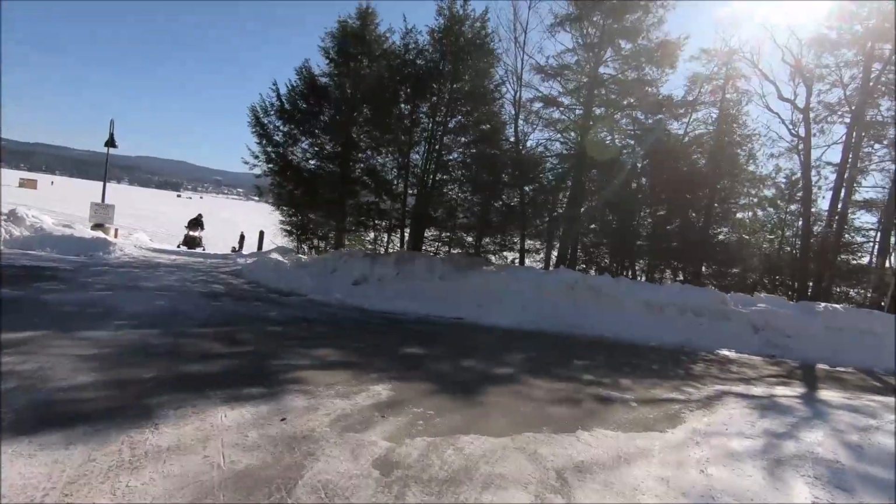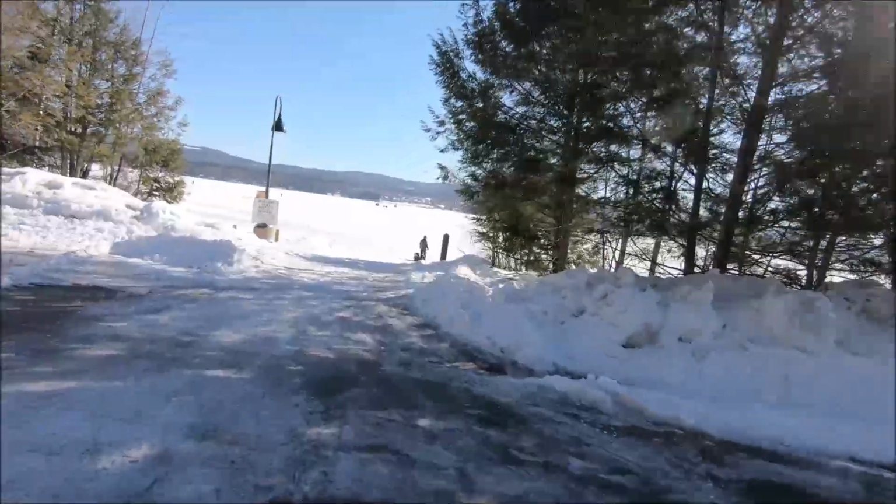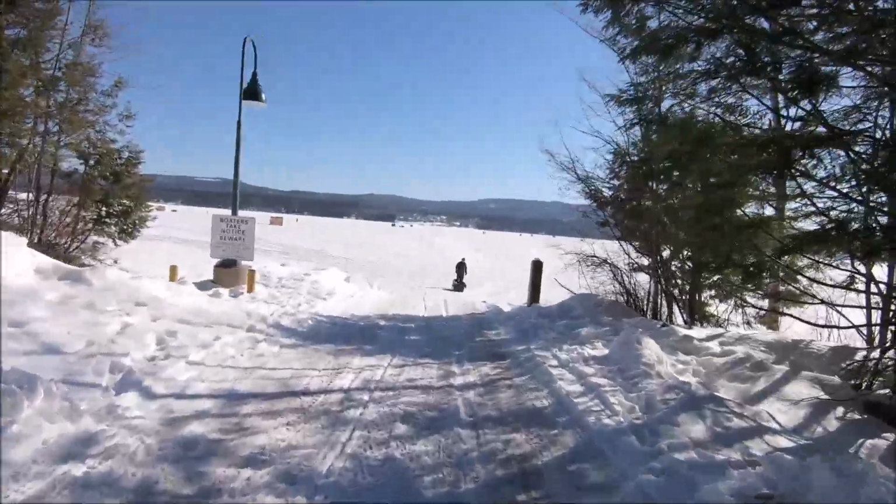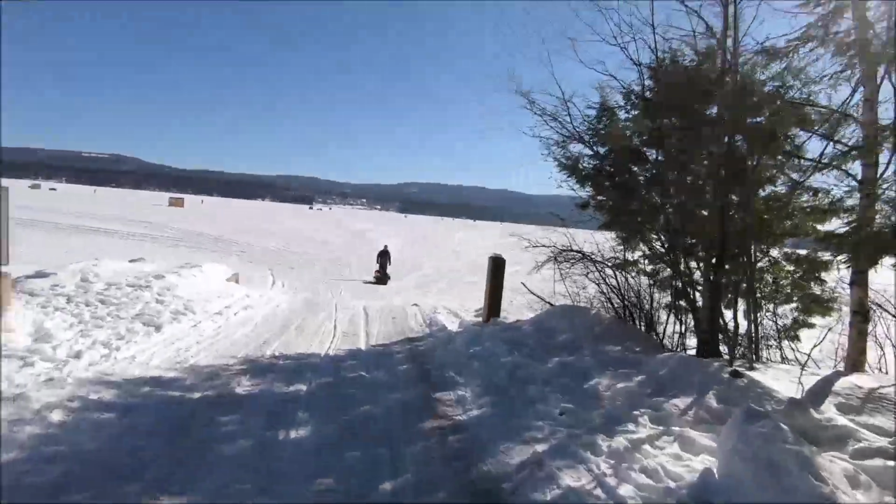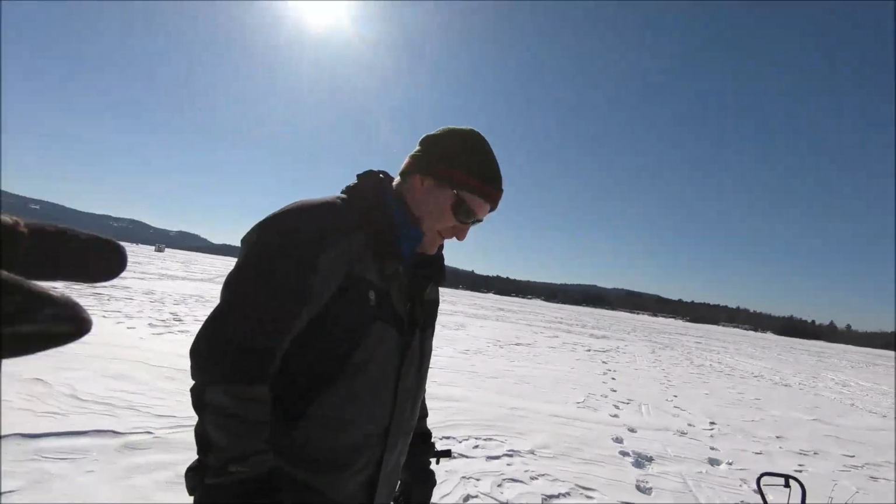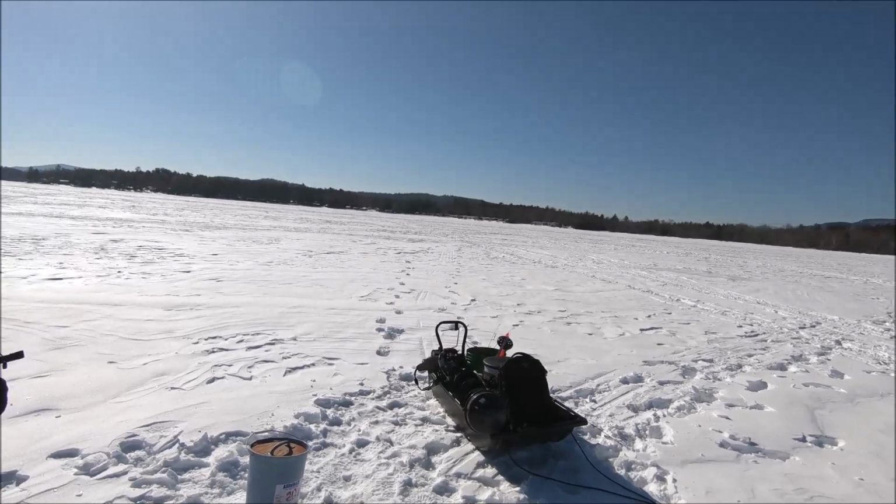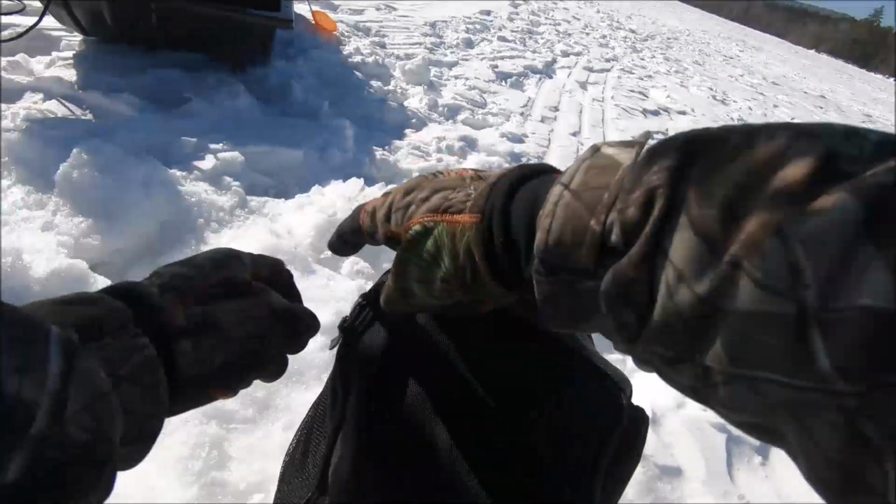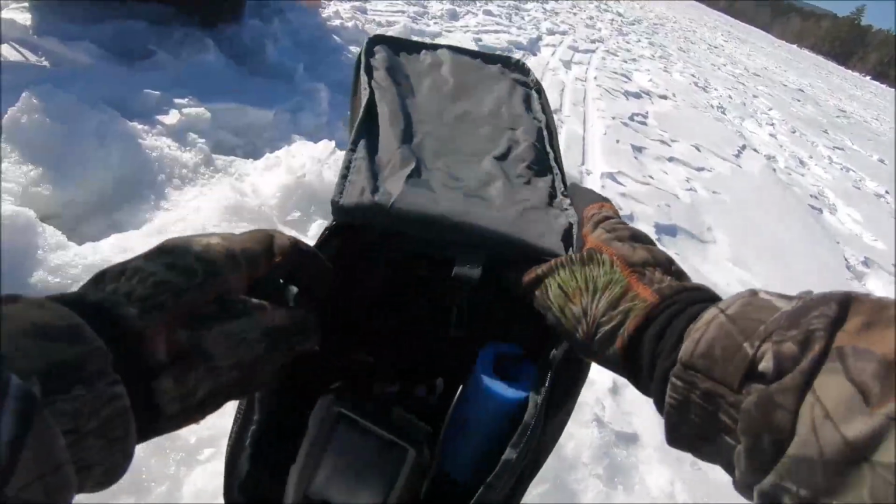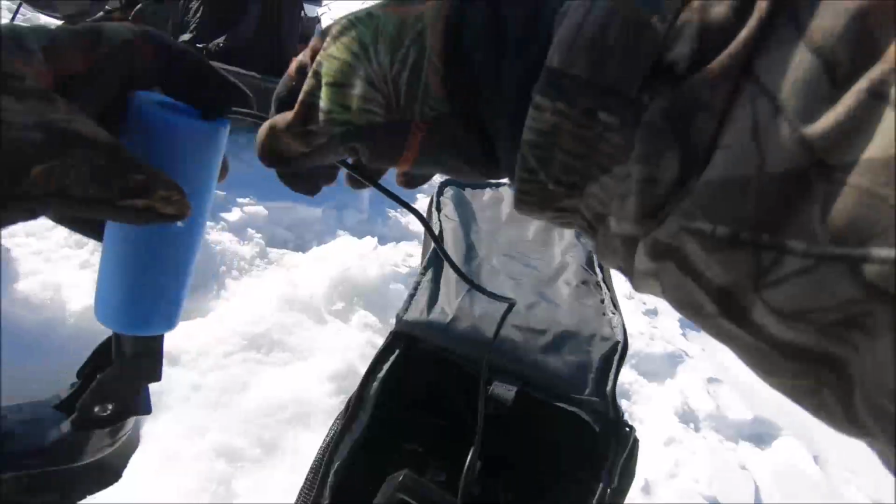Newfound Lake. And the word is, the bite is on. So I'm with my buddy Mark, and we're on Newfound Lake. So we set one tip up with a big shiner on it. My new Striker by Garmin. I assembled it all yesterday, but I have not even turned it on.